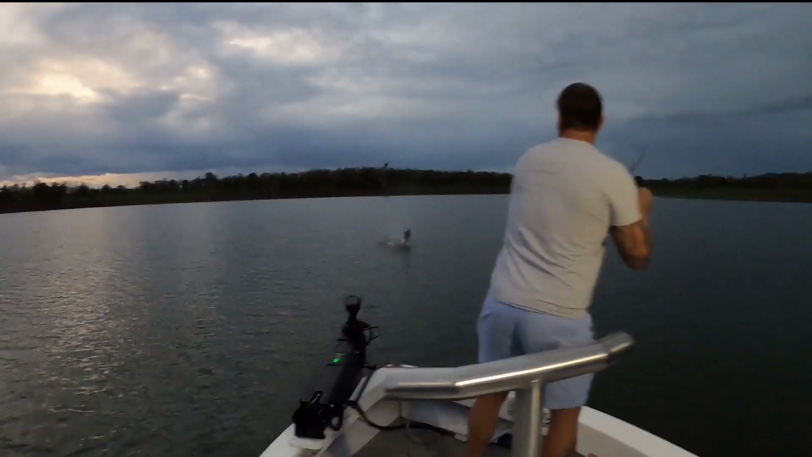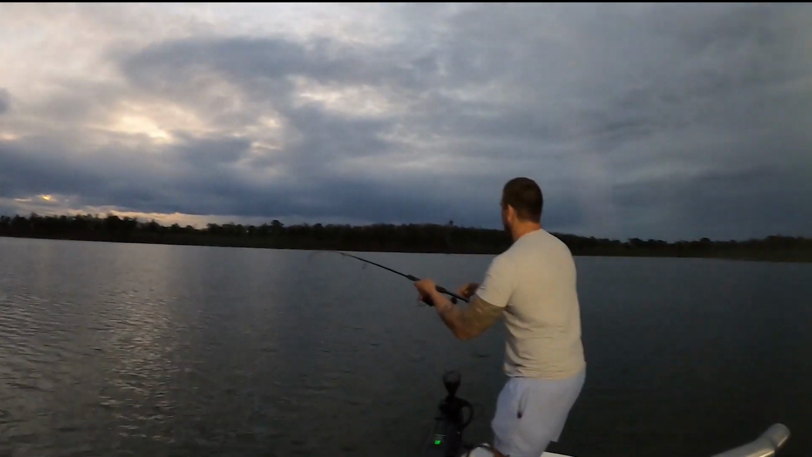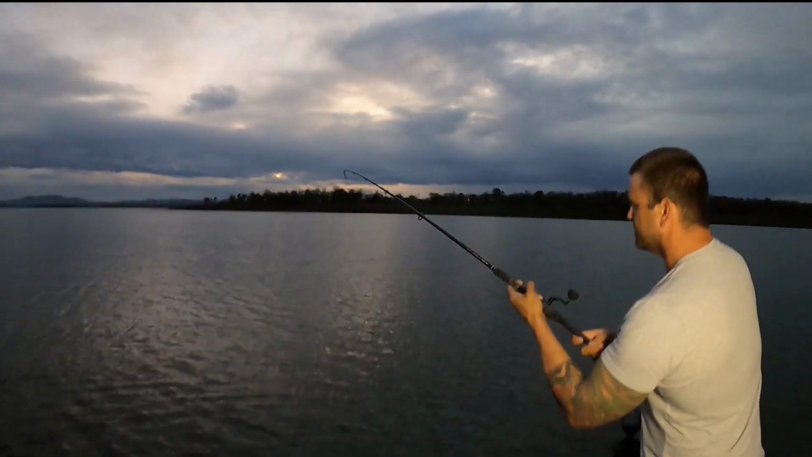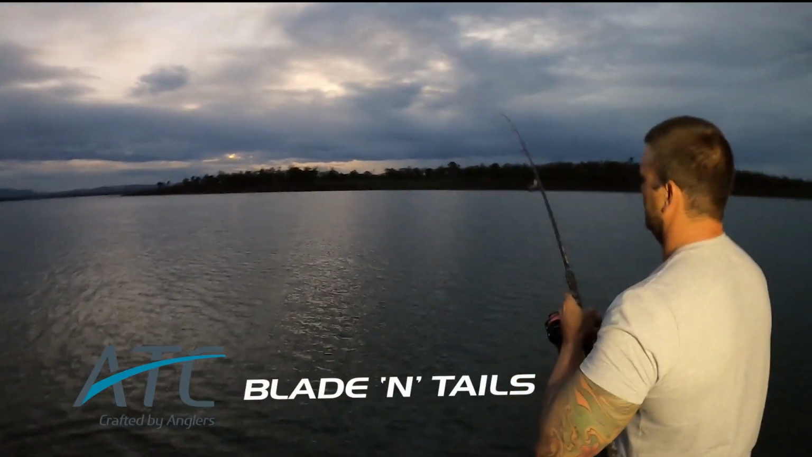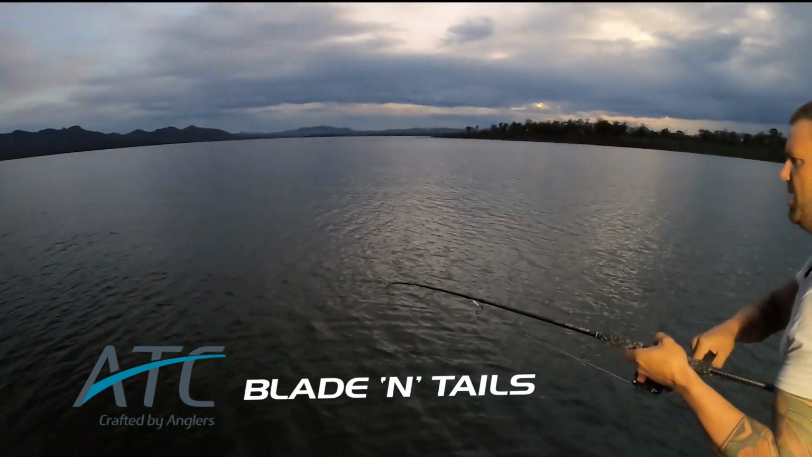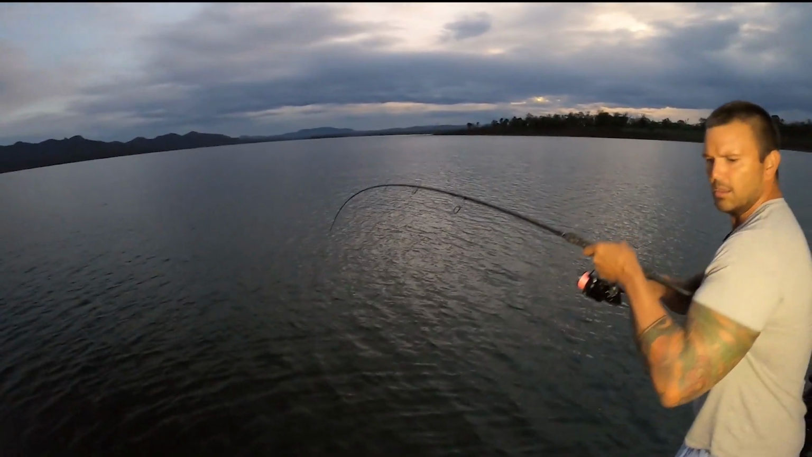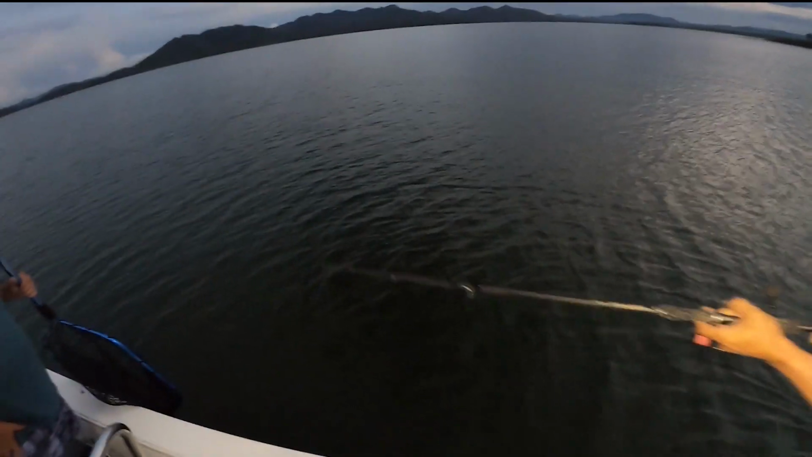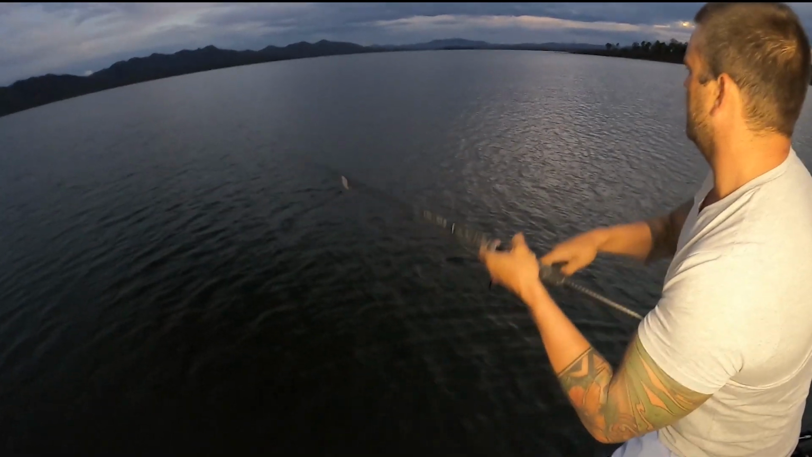You want to do the feed net? Get him away from this anchor rope. So what are you running there, Evan? ATC 4000 Virtuous, and the blades and tails 15 to 30 pound, 20 pound bionic braid. And you're giving the flat shad a run on the Barambah Barra Jigheads. Get him to come up.